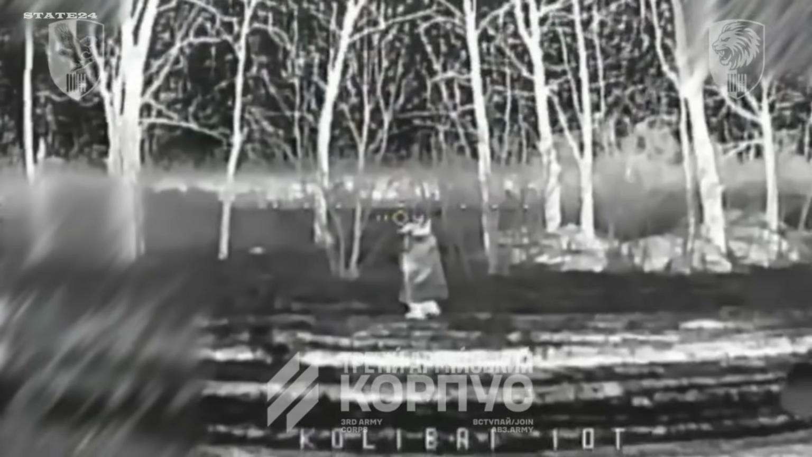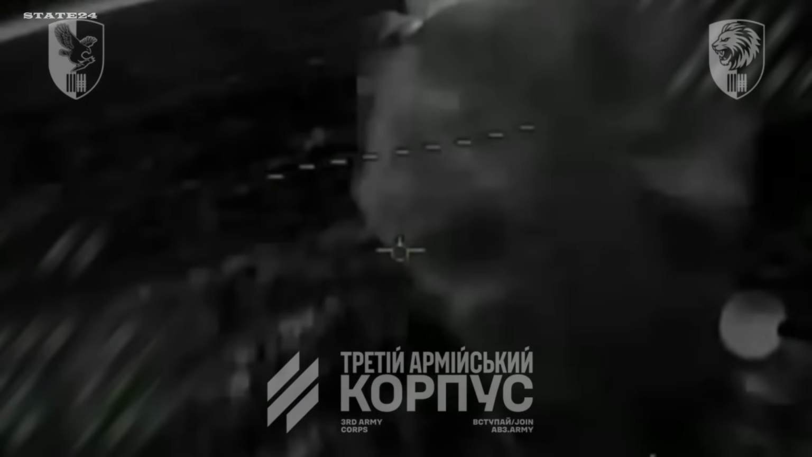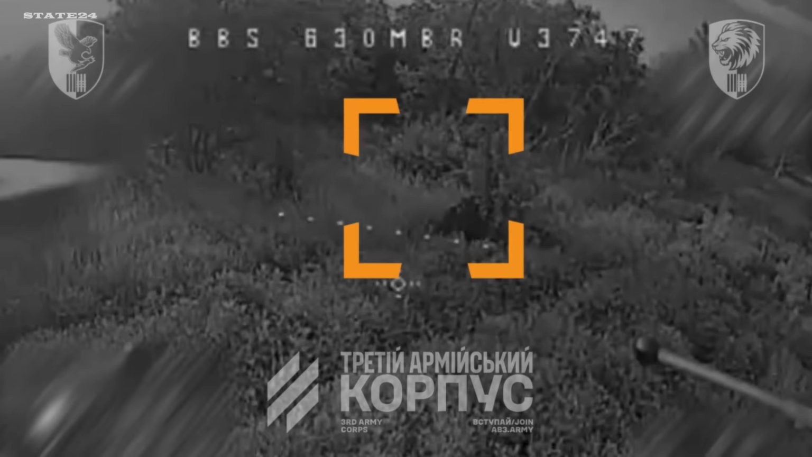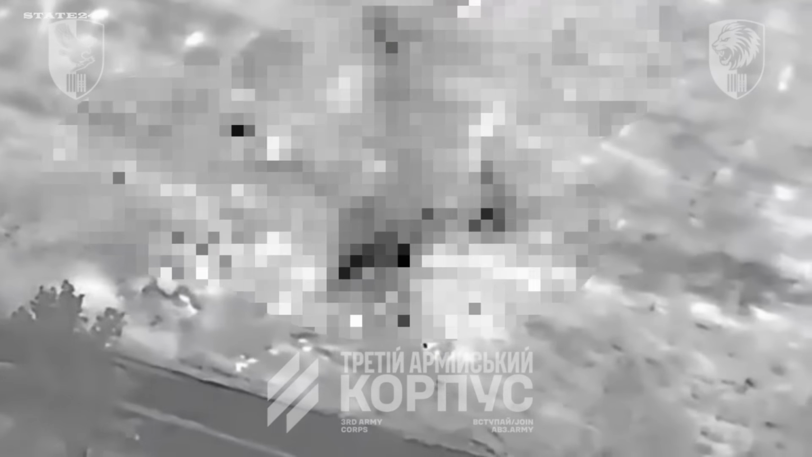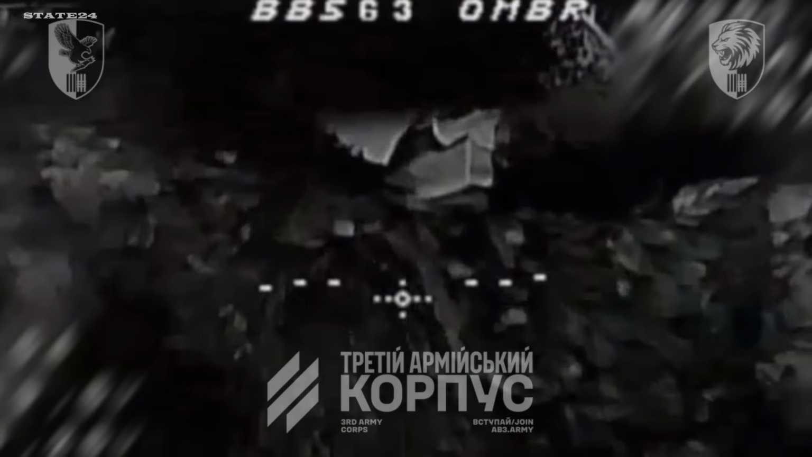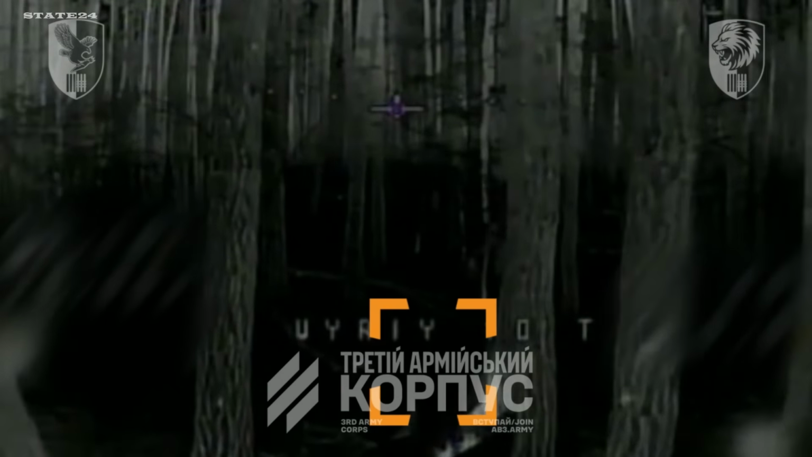Night operations on the Pokrovsk front. Russian soldiers advance toward Ukrainian positions under cover of darkness, hoping the night will shield them from the drones above. It doesn't. 63rd Mechanized Brigade drone operators track every movement. Thermal imaging cuts through the dark. The anti-drone cloaks Russian troops wear, designed to mask their heat signature, prove useless once they start moving. The soldiers are spotted, tracked, struck. This happens every night. The same tactics, the same failure, and yet they keep trying.